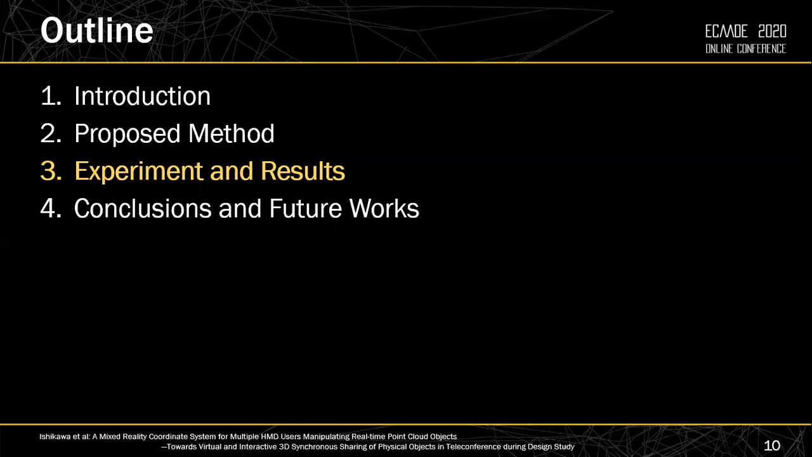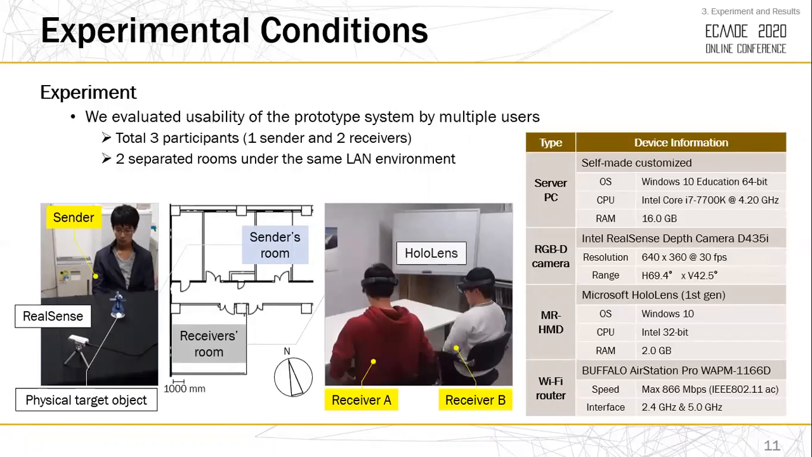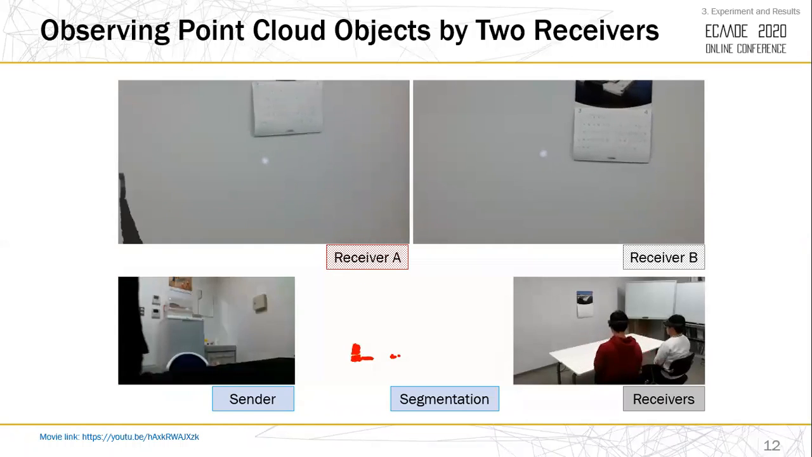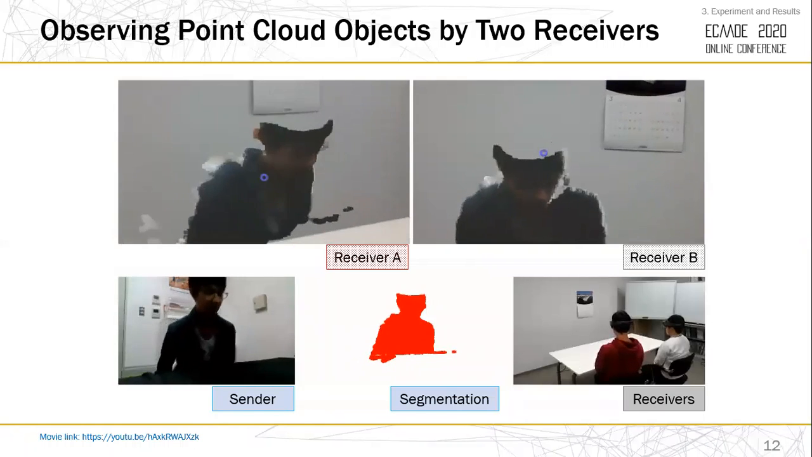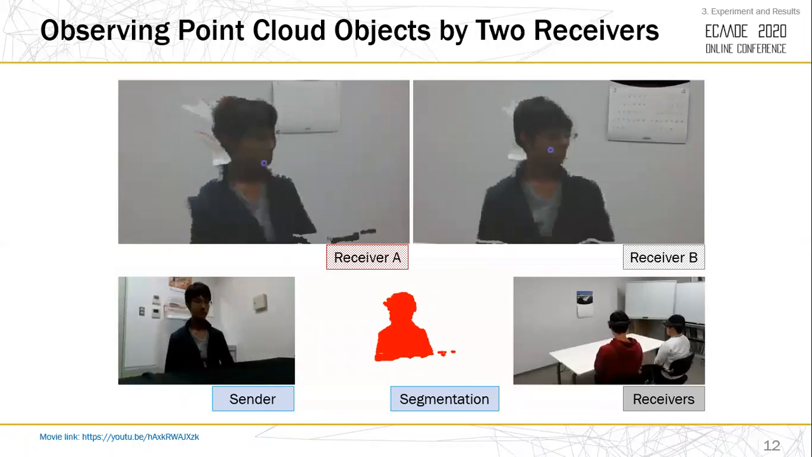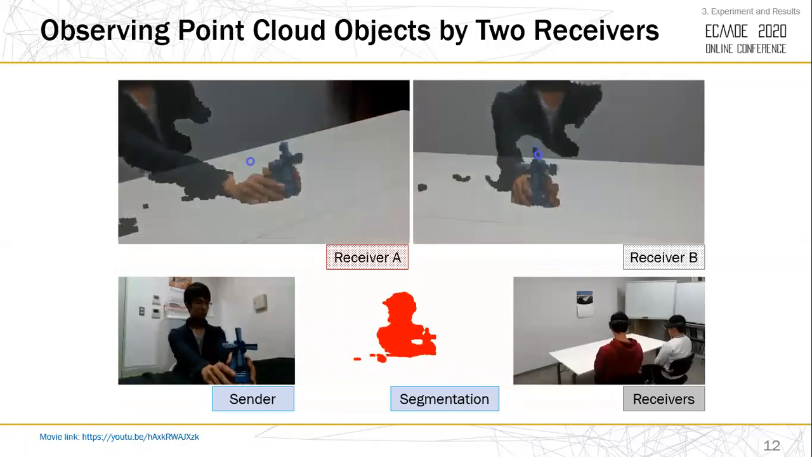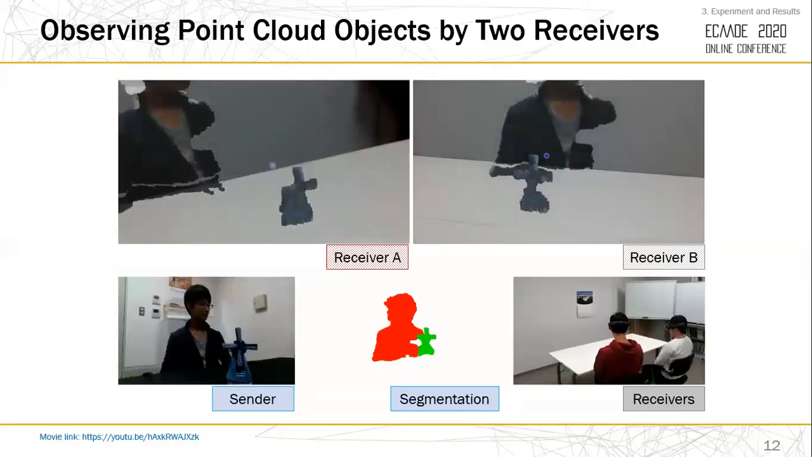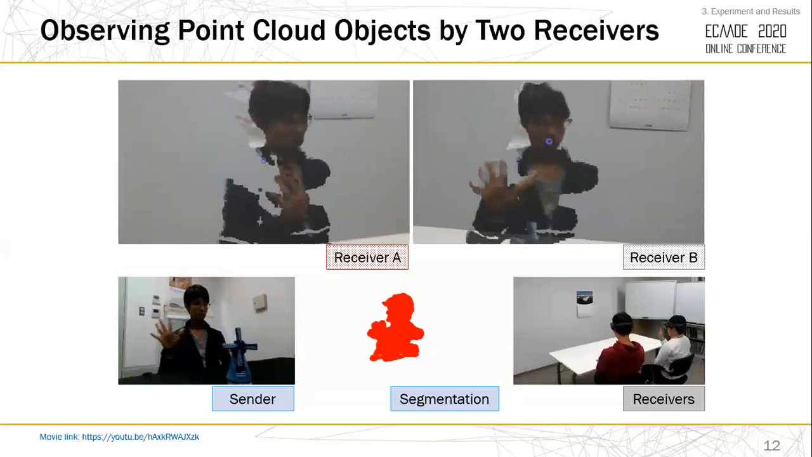Experiment and results. We evaluated the usability of the prototype system by multiple users. The figure below shows the position of participants. This video shows the two receivers' view through HoloLens. Now the sender appears as a point cloud object. He was moving, so the point cloud object was also moving. And now the physical object appears. As you can see, receiver A and B could see the point cloud object at the same position in real time.